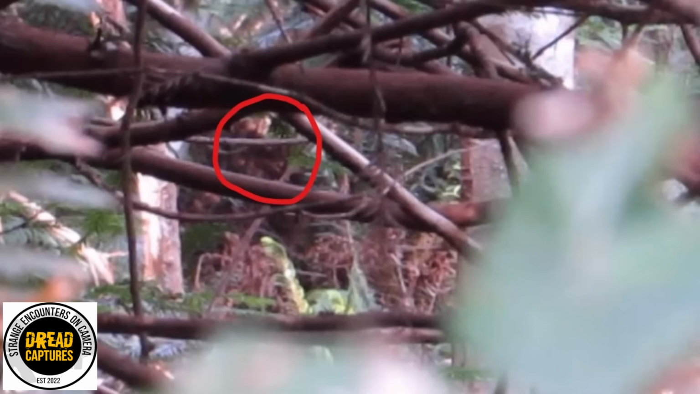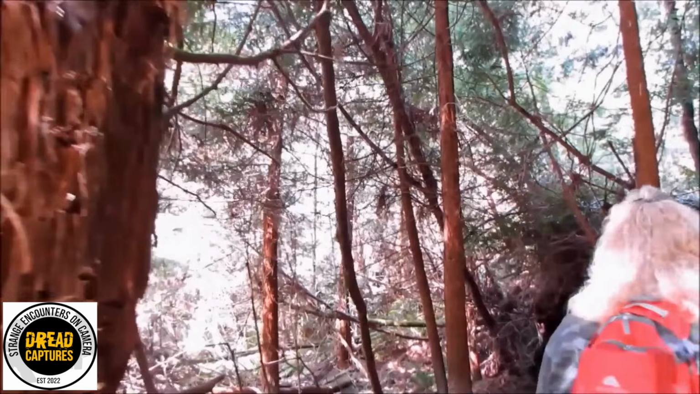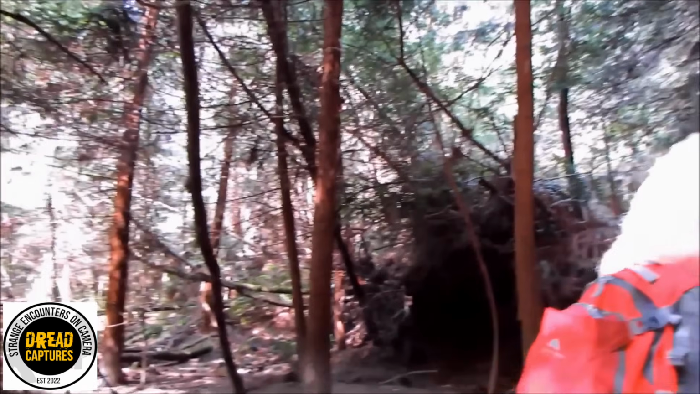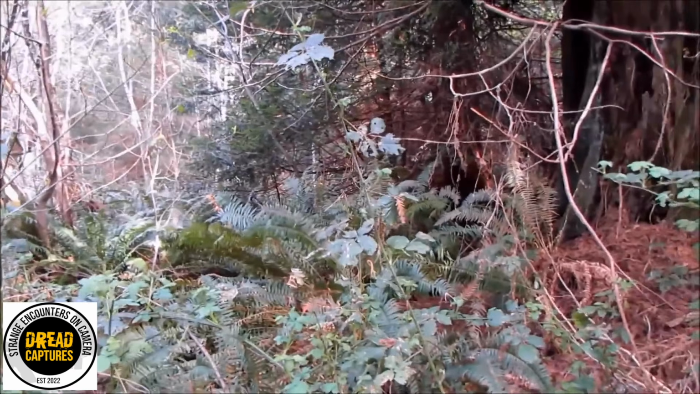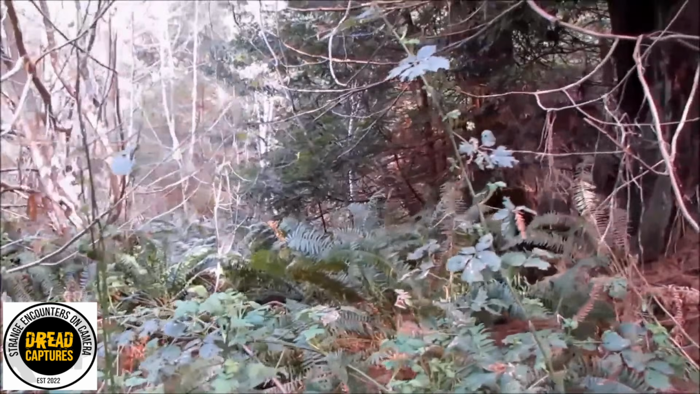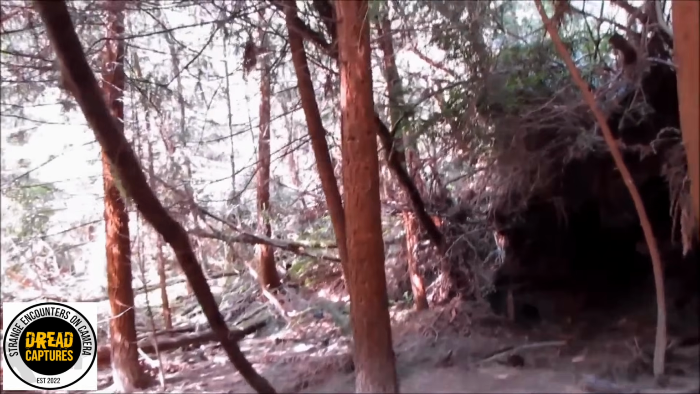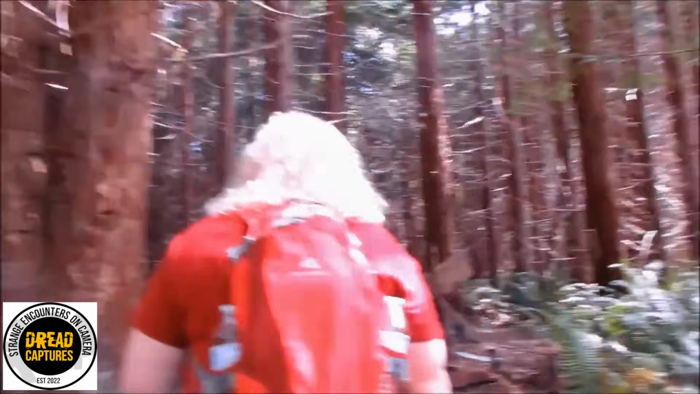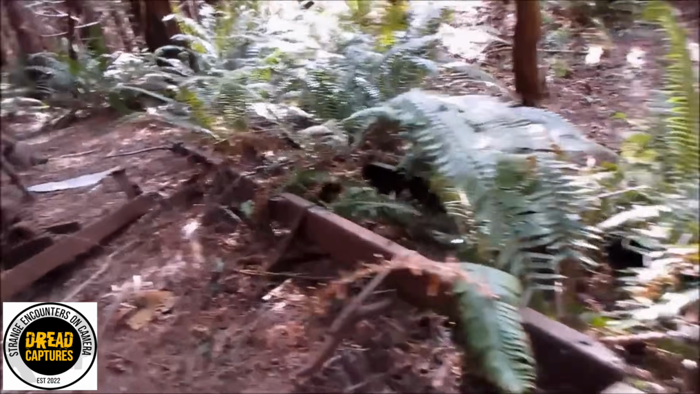RMSO researchers take off to the Pacific Northwest, specifically Myers Flat Wilderness. Towering trees, fog-covered hills, and fresh Bigfoot sightings. Wait, I think I see something moving. The research team is there to follow recent reports through forgotten logging town remnants. Rusted equipment, moss-covered machinery. Kind of cool to see these things frozen in time.